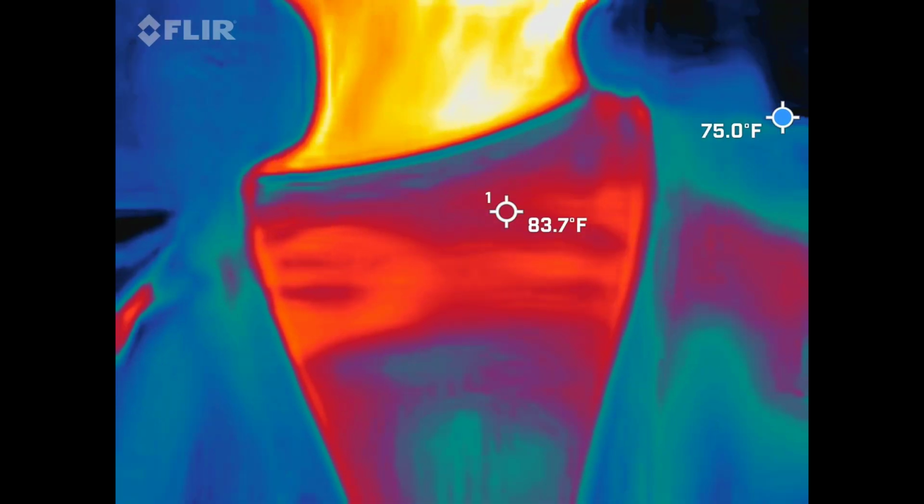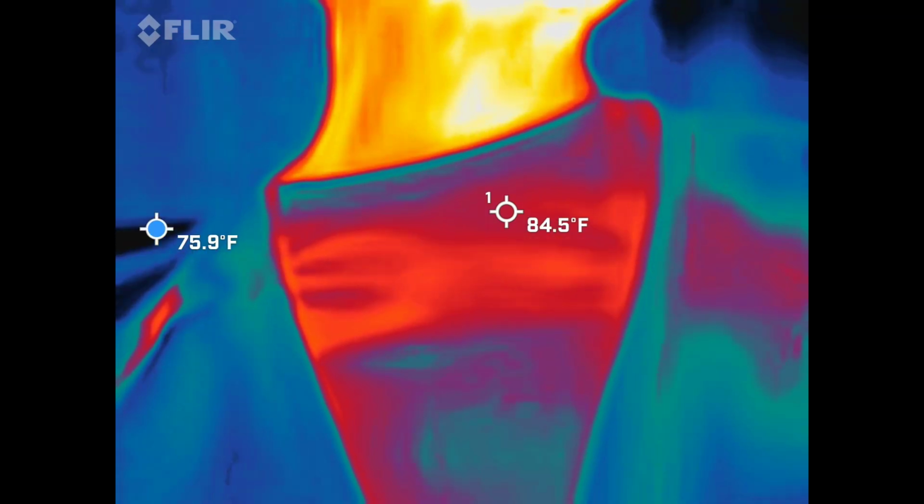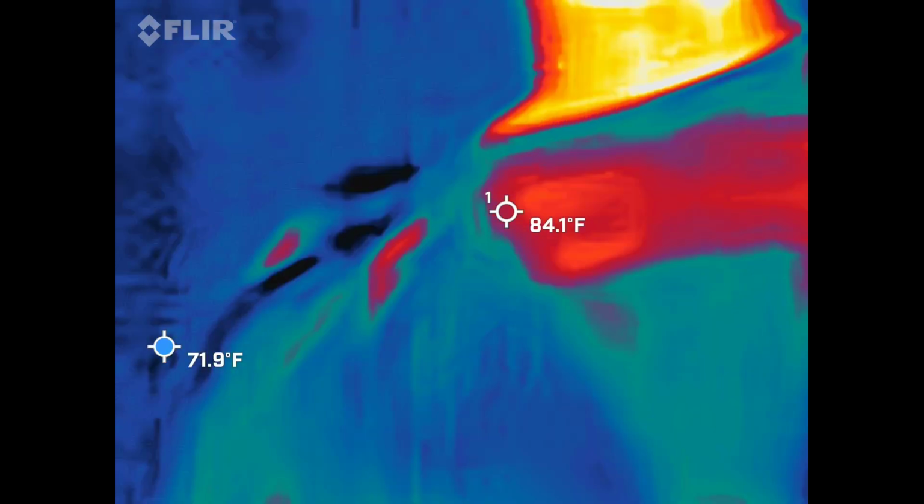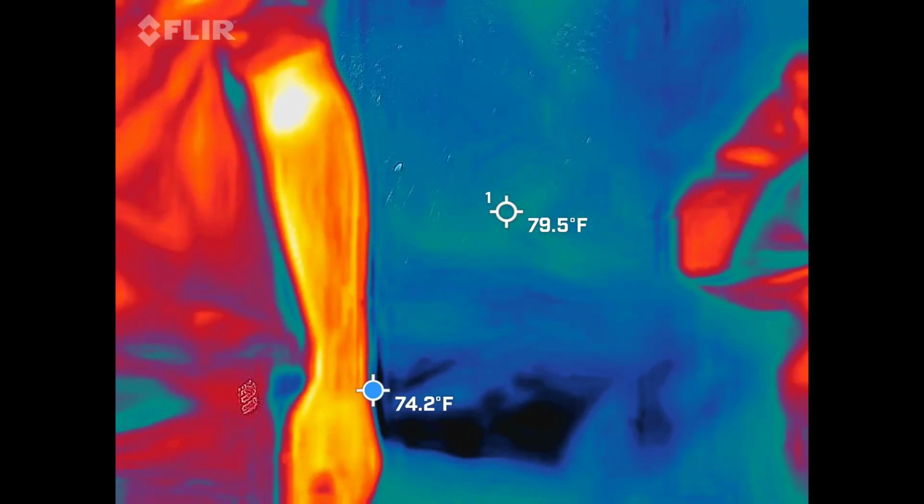So I'm looking for 15+ degree temperature drops. We're 70 degrees ambient, so I'm going to be looking for 55 and below. So when you're holding this, make sure you're always keeping the camera on your left-hand side. That's your